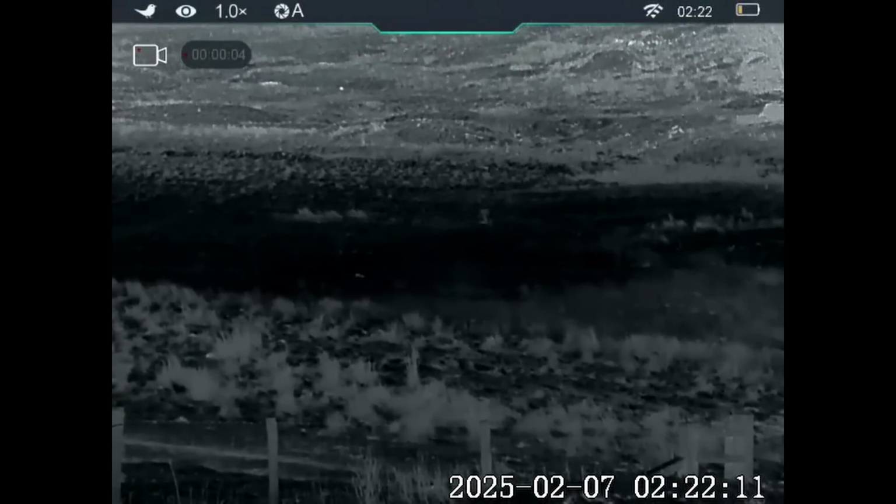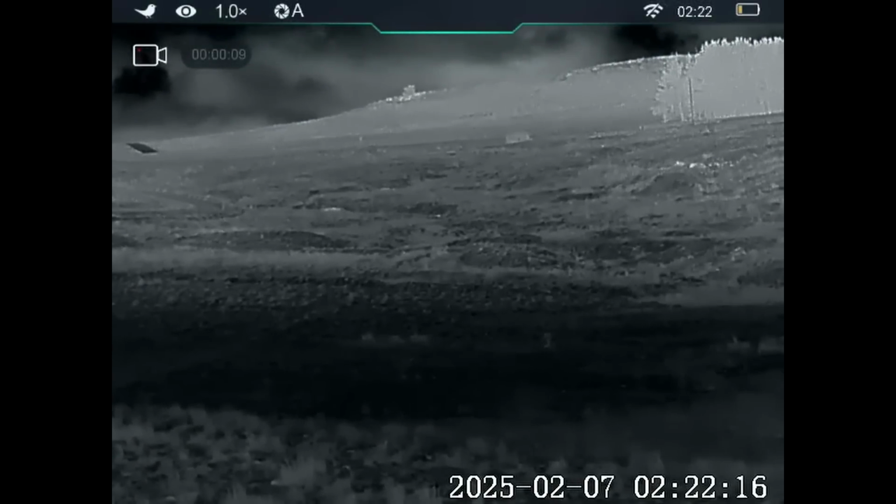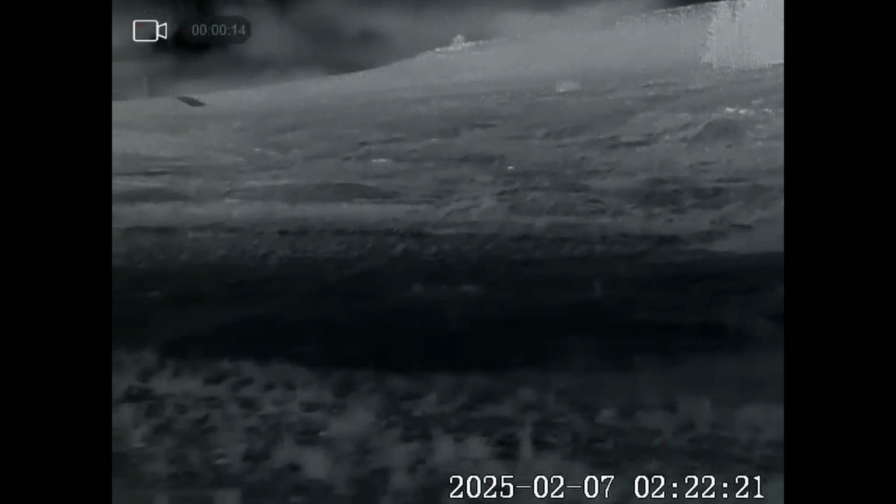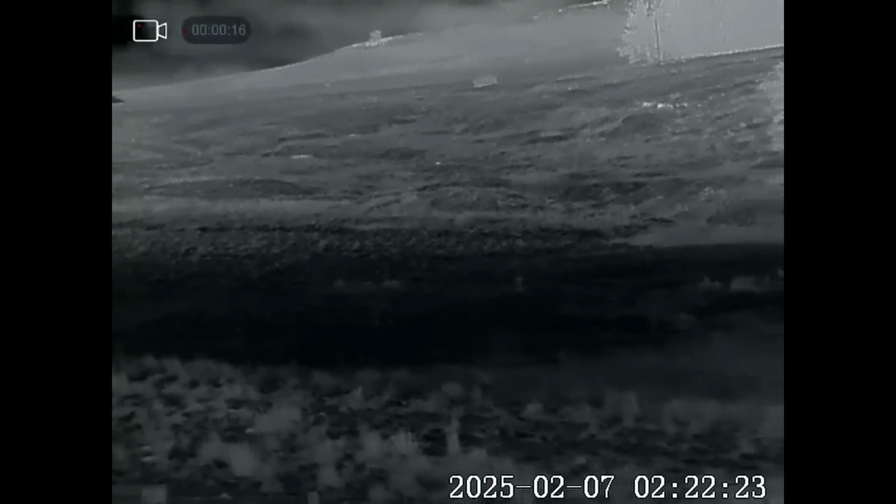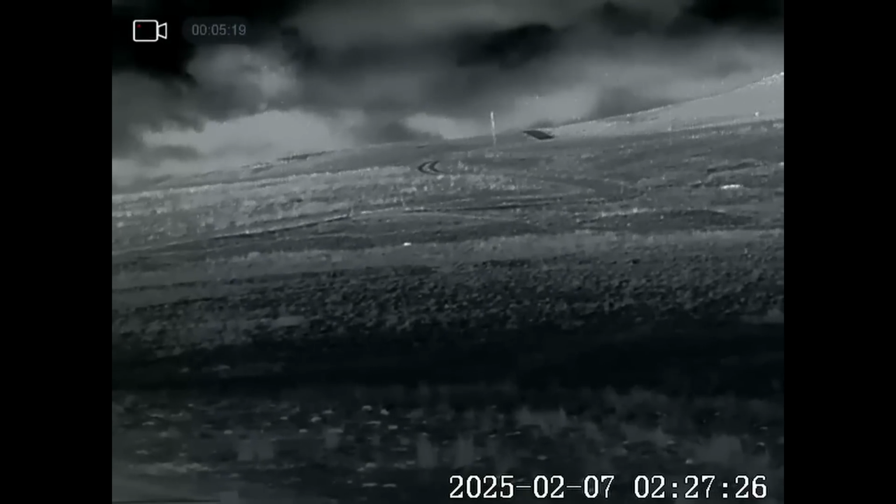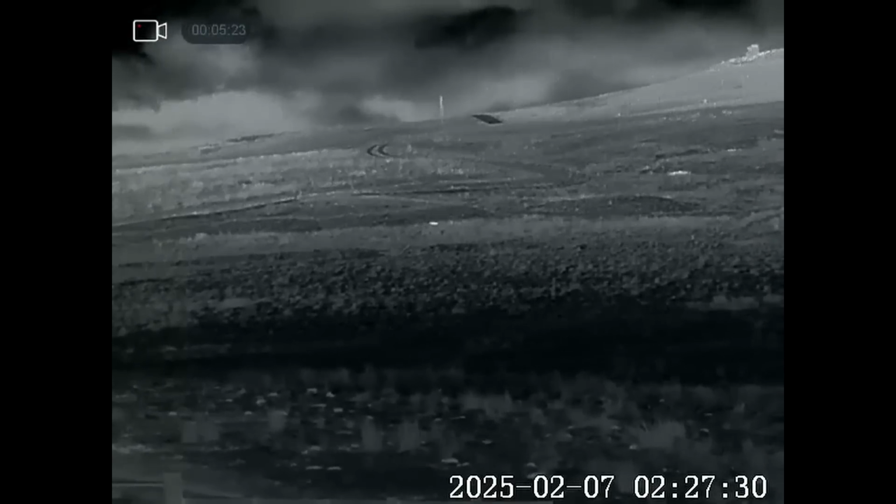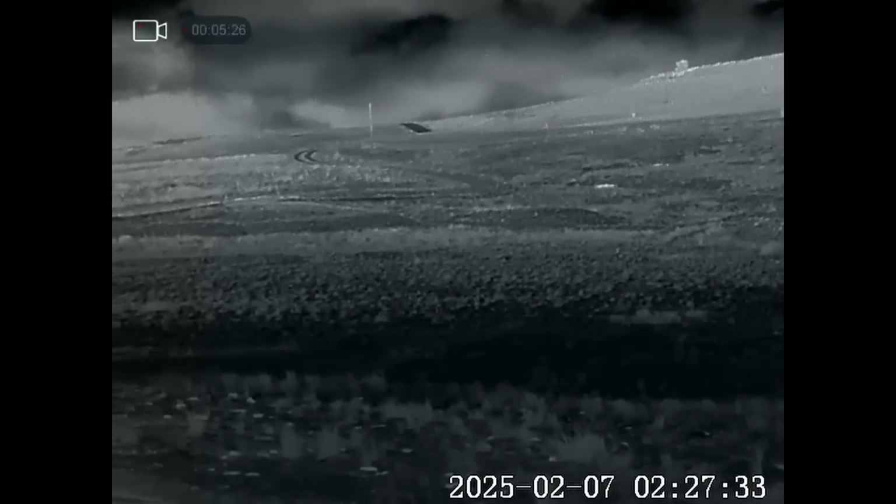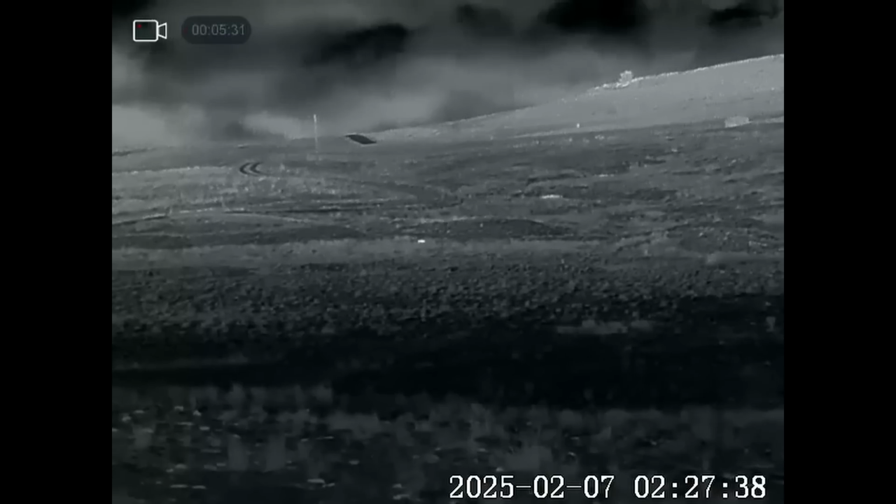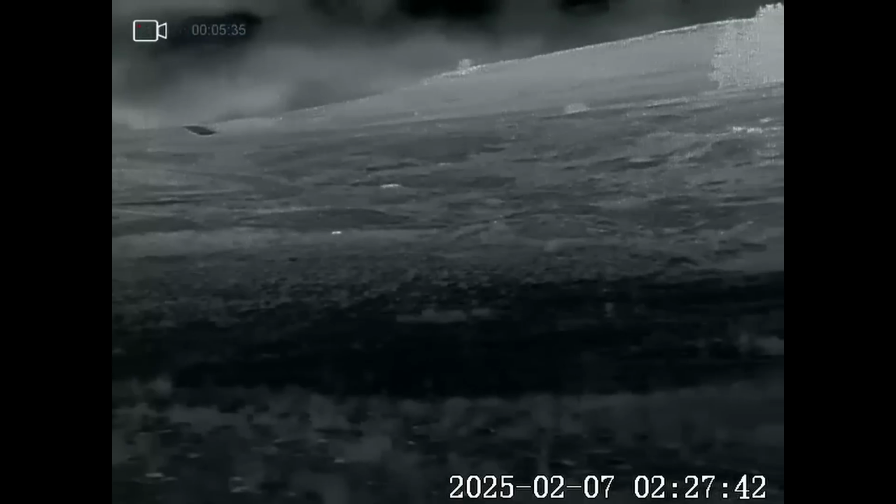I was just about to leave, and I thought I'd give it one more scan. I saw that bird flying across, and then in the back there we've got another fox coming in, so I'm going to hang on and see what this one does. It's starting to make its way down slowly. It's going around the heaps there and seeing what it can find, but I'm not going to use the caller. They're just not interested in it at the moment, so I'm just going to sit tight and see what happens.